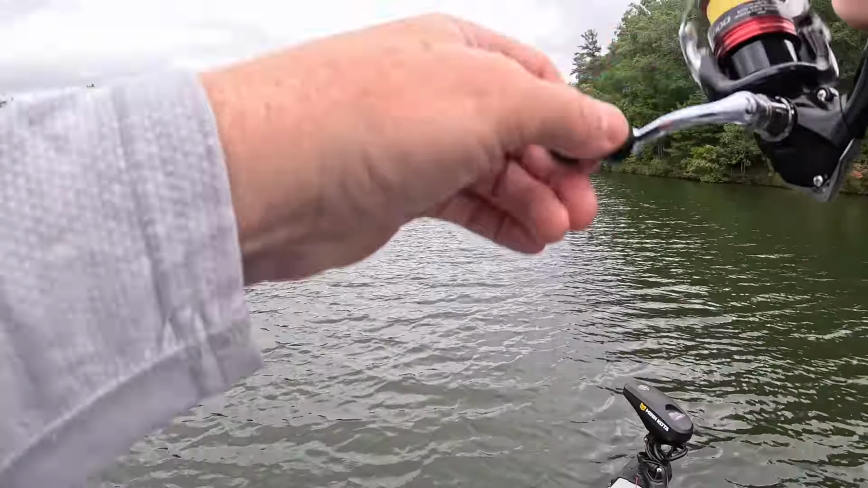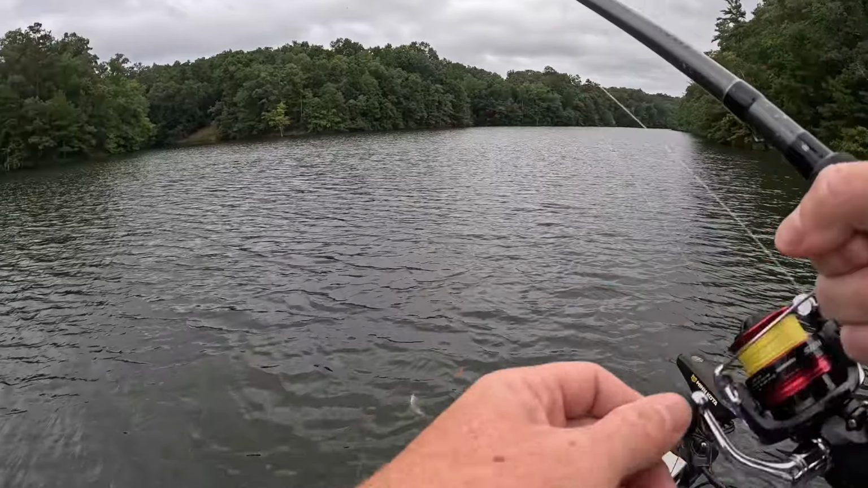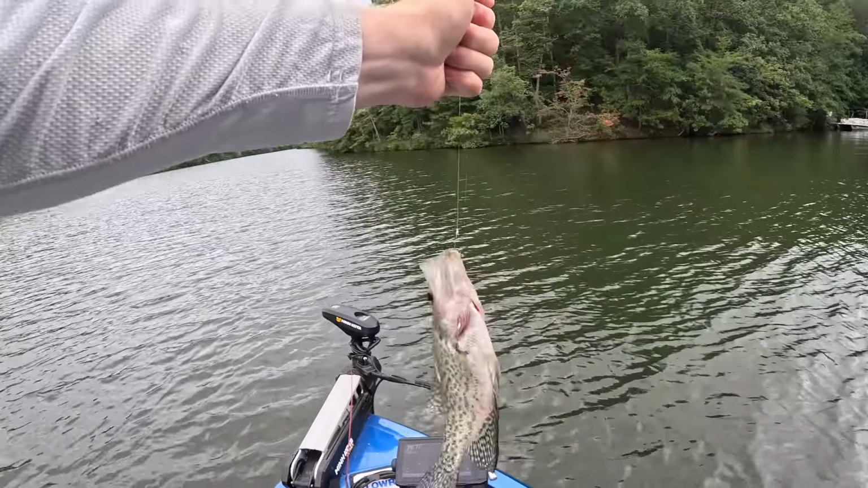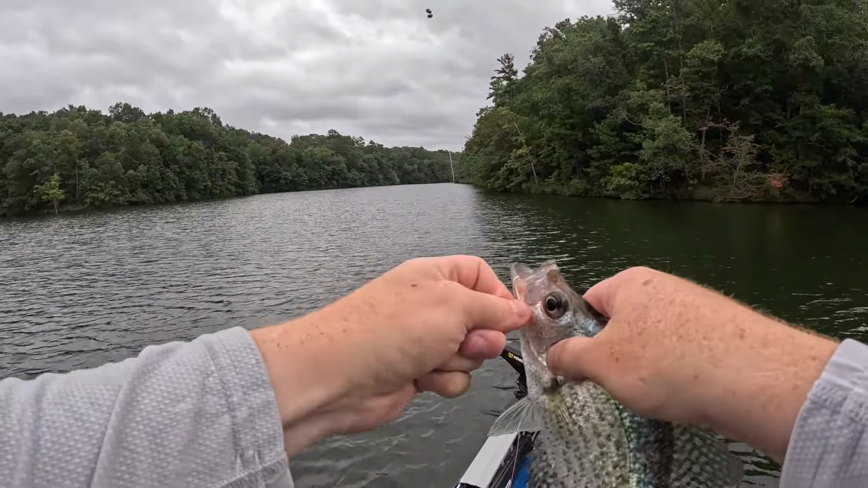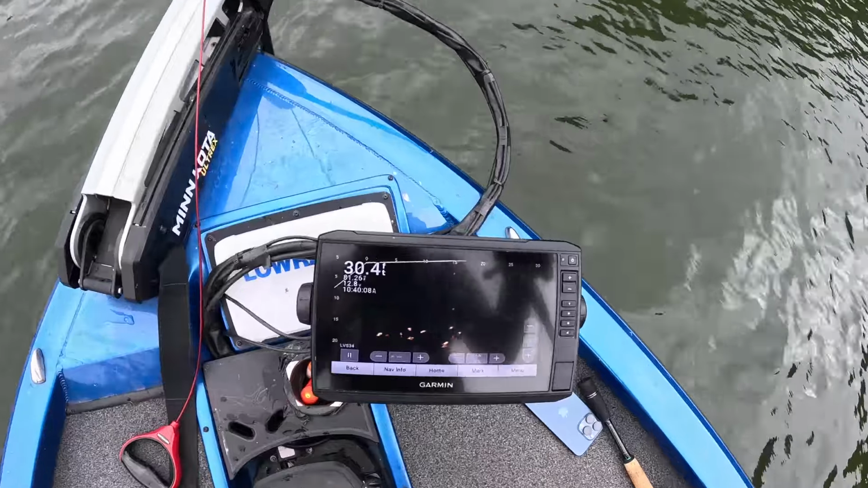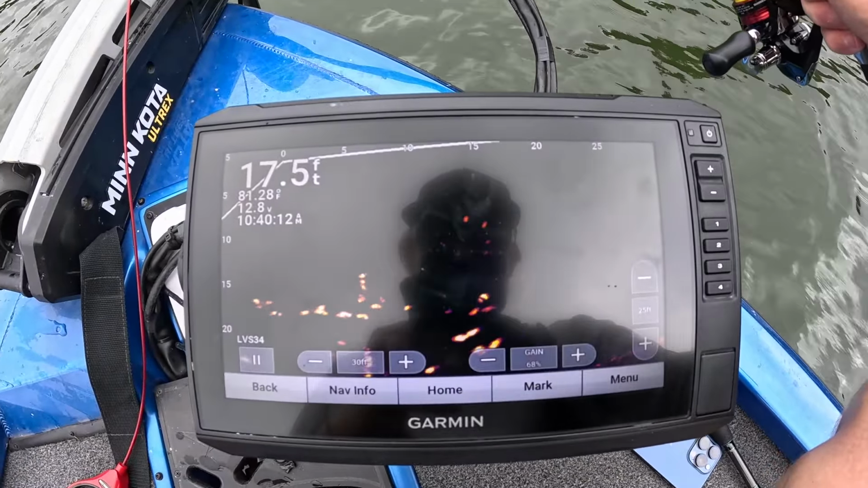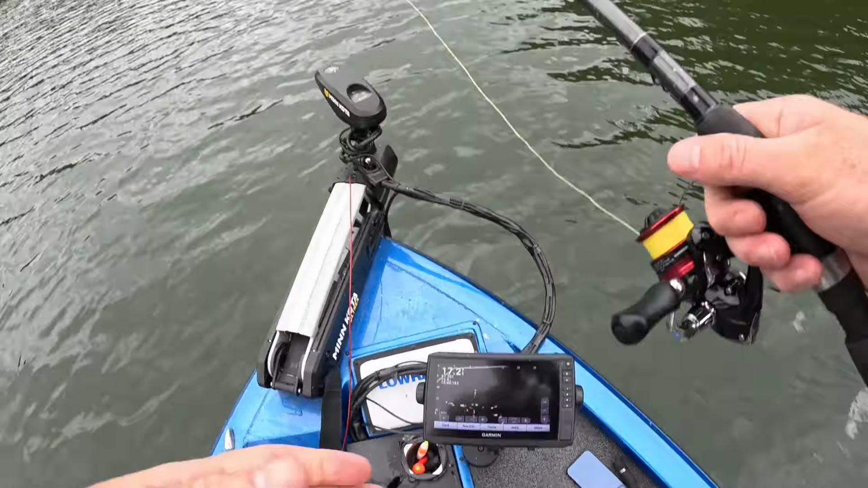There we go. That didn't take long. Little keeper. Him and some more of his friends are down there hanging around. All right, there it goes. About 15 feet out. I'm gonna have to turn the transducer head just a little.